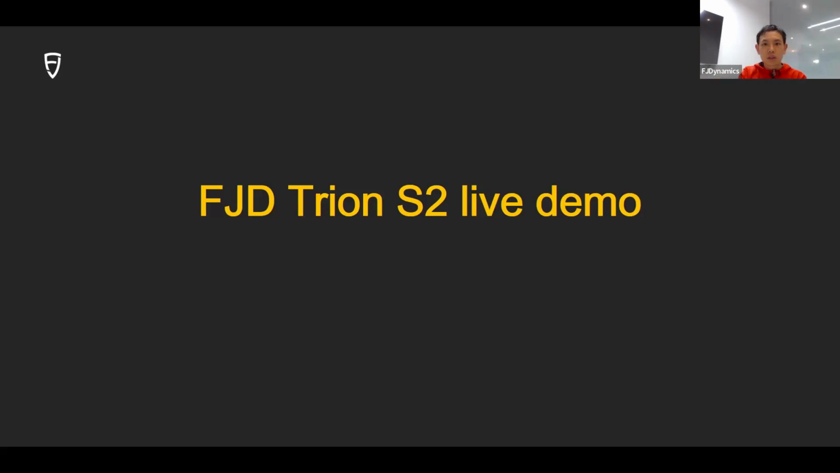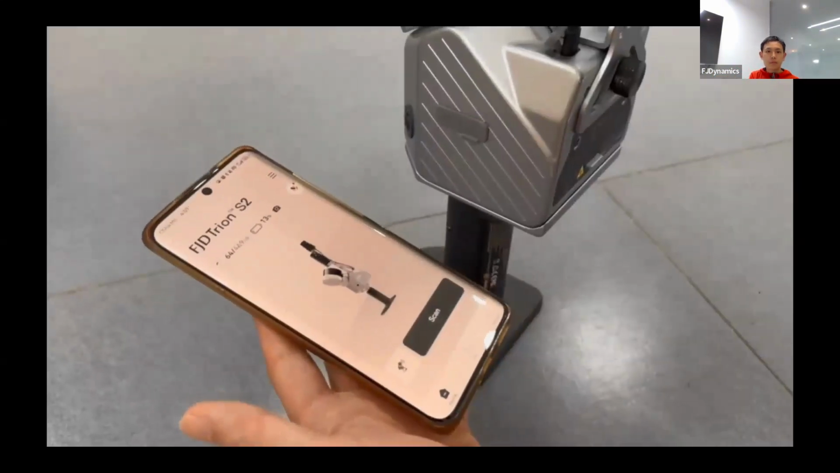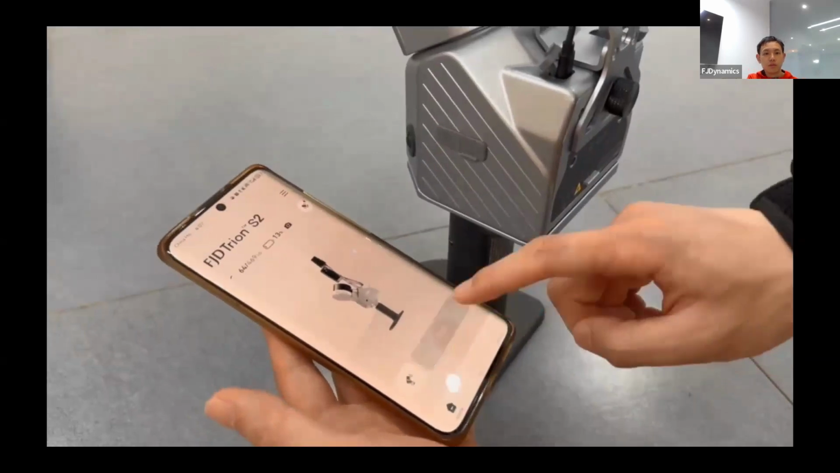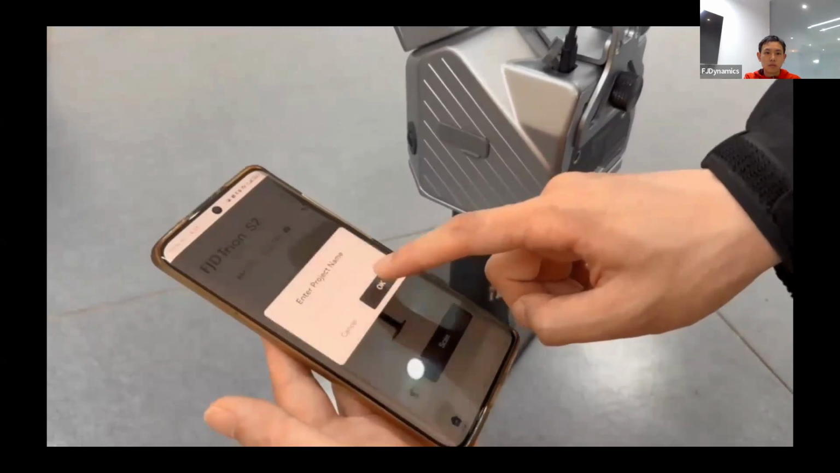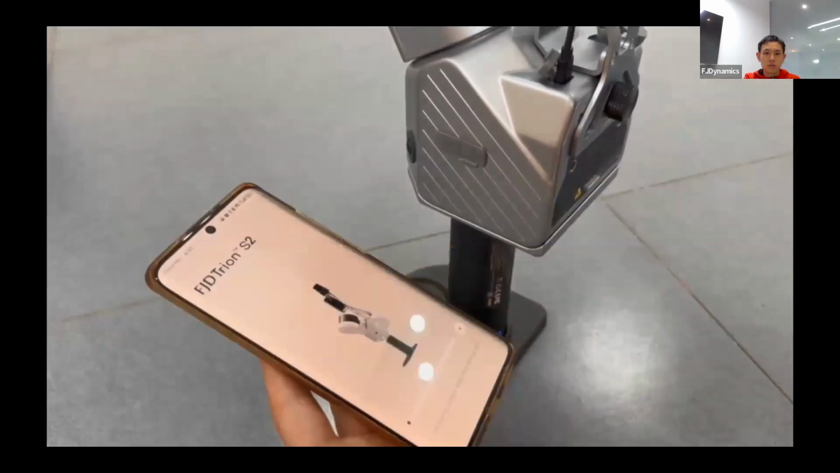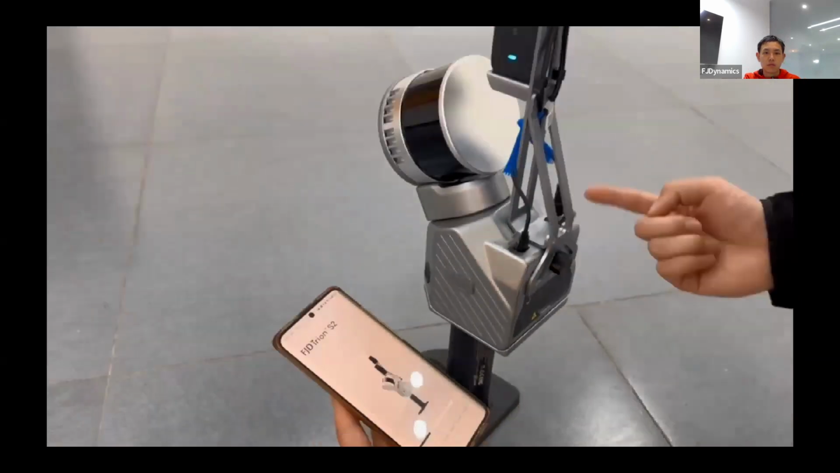Okay, so now let's see a live demo of how to complete an S2 scanning workflow. Here is a video. First, let's start to scan. Press the scan button and enter the project name. Wait for the progress bar to reach 100%.